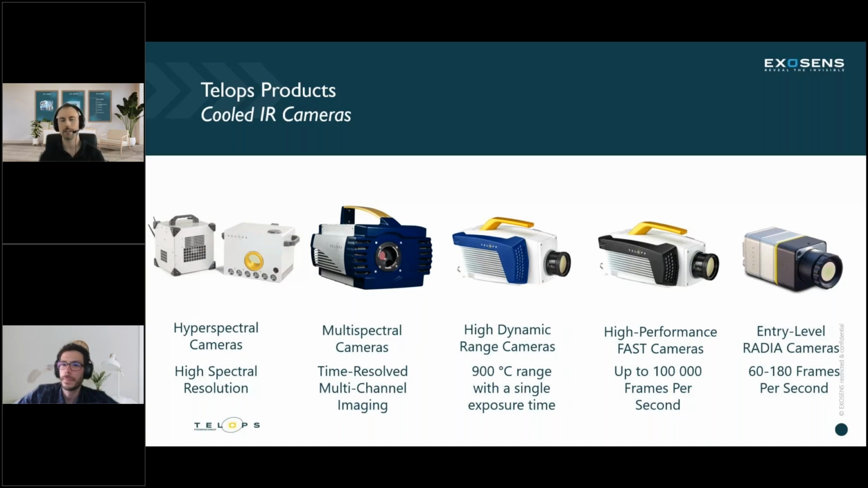Then we, of course, have our high-performance fast cameras. Our cameras will either focus on spatial resolution, temporal resolution, or spectral resolution. Our fast cameras focus a little bit more on temporal resolution, so you get really high frame rates. In full windows of operation you get frame rates of a couple thousand. In the sub window, you'll be able to achieve frame rates of 60, 80, 100,000 for our fastest camera.